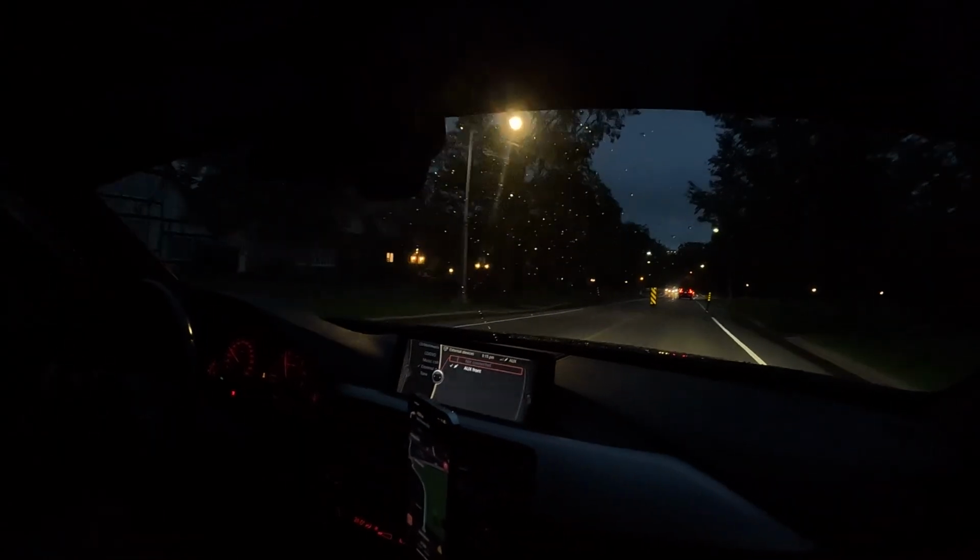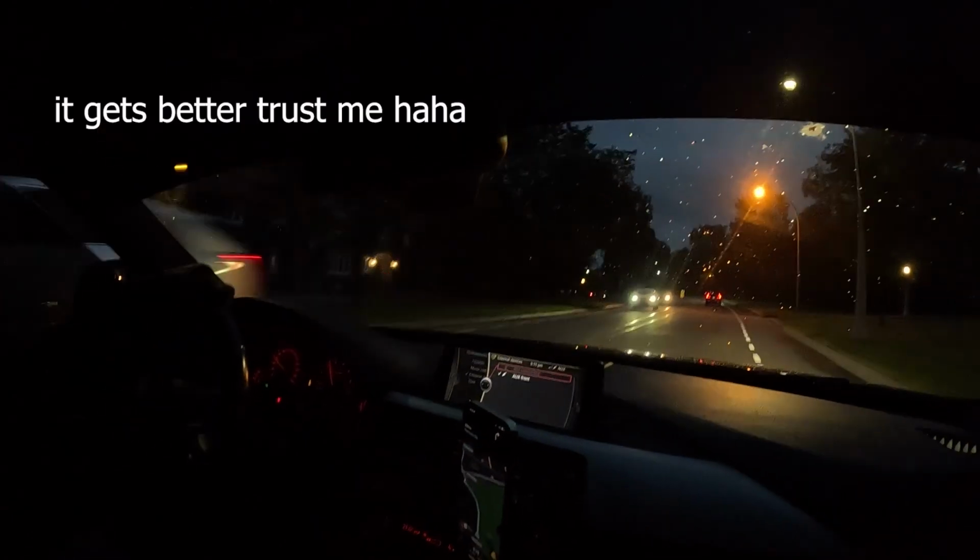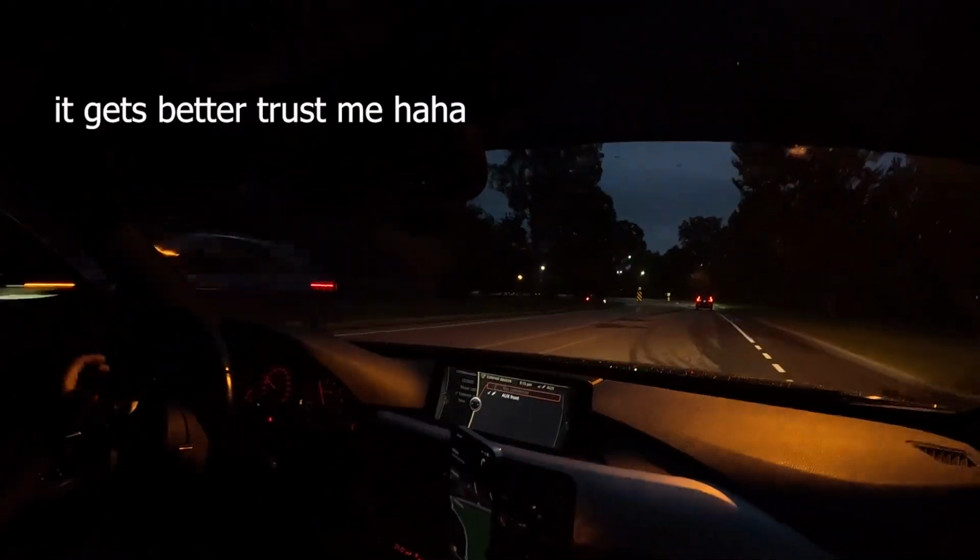POV is actually from a third person angle, so I don't have the thing on my head right now, but yeah, it's just a nighttime POV, and the wind shouldn't be as bad either. I'm not sure, I've never tested it out, so just let me know in the comments if you guys actually like it.